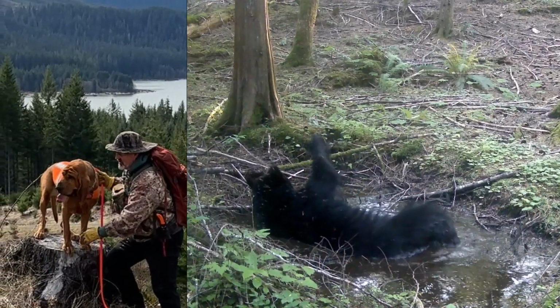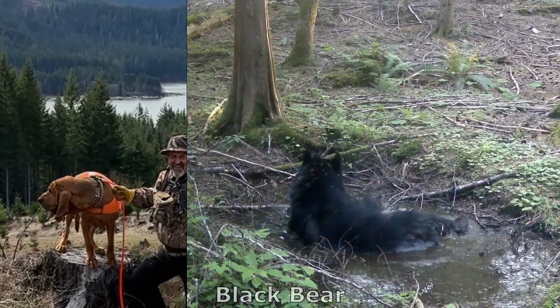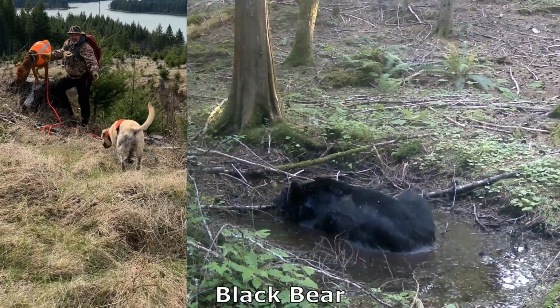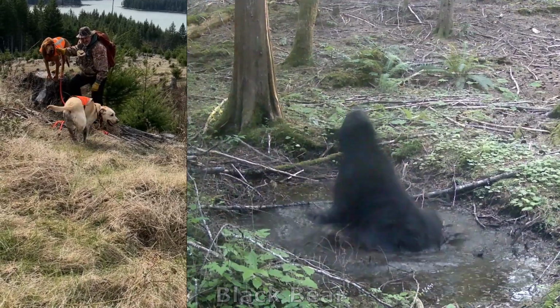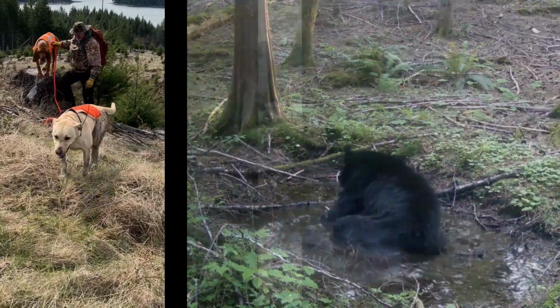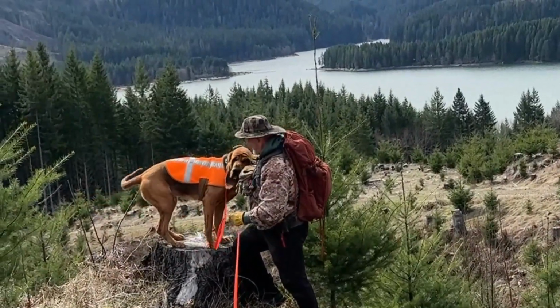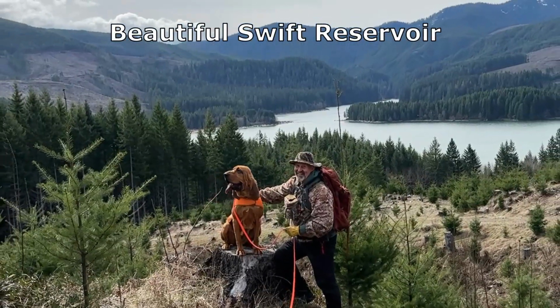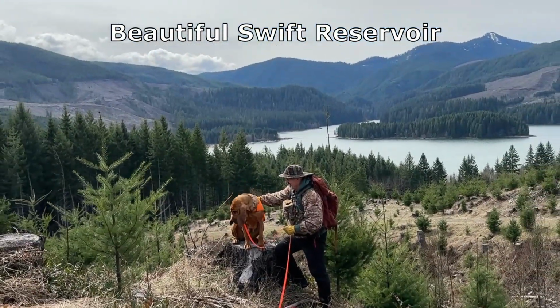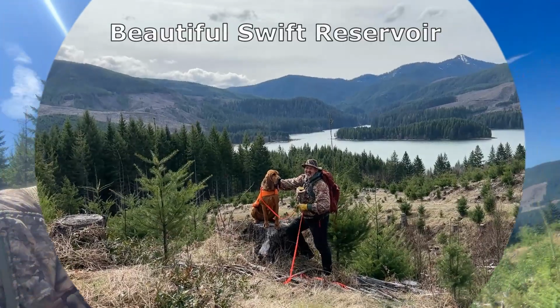Look, you got mud on your nose. And here comes the reason for so much mud. You are a mud puppy, you know that? Yes, you are. Okay, come on. Nice. How about this view, huh? It's amazing. Absolutely gorgeous. Okay, go ahead and hit stop.